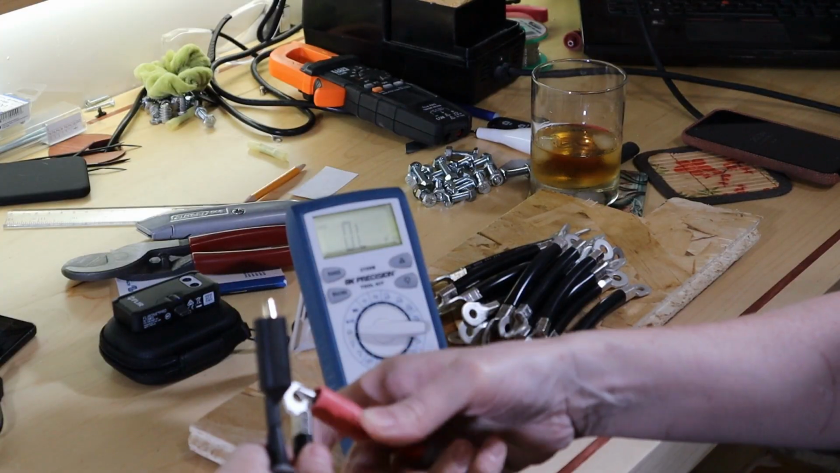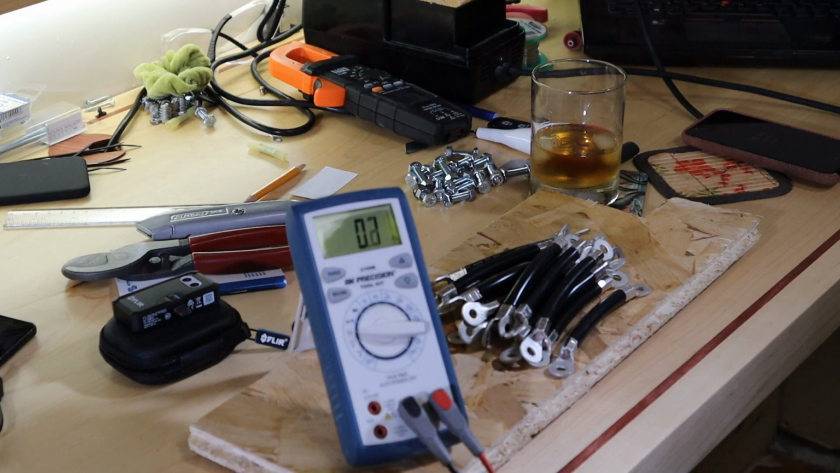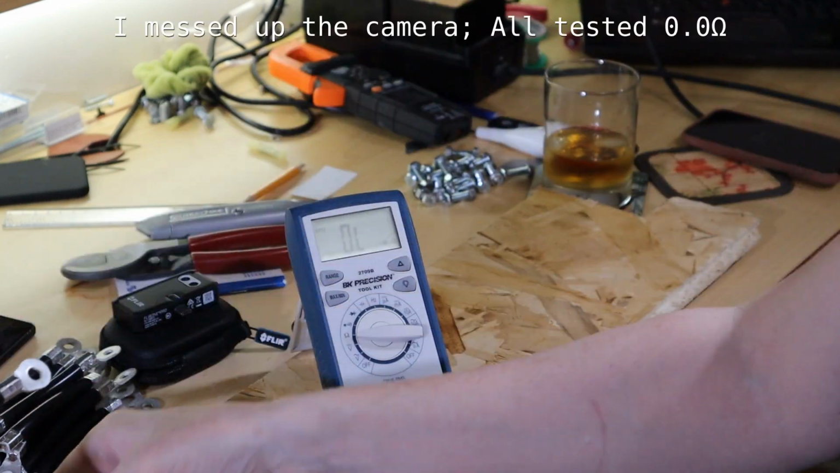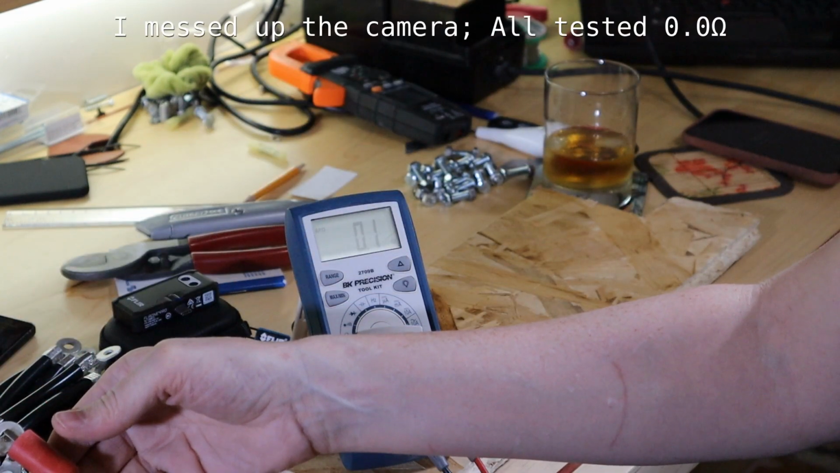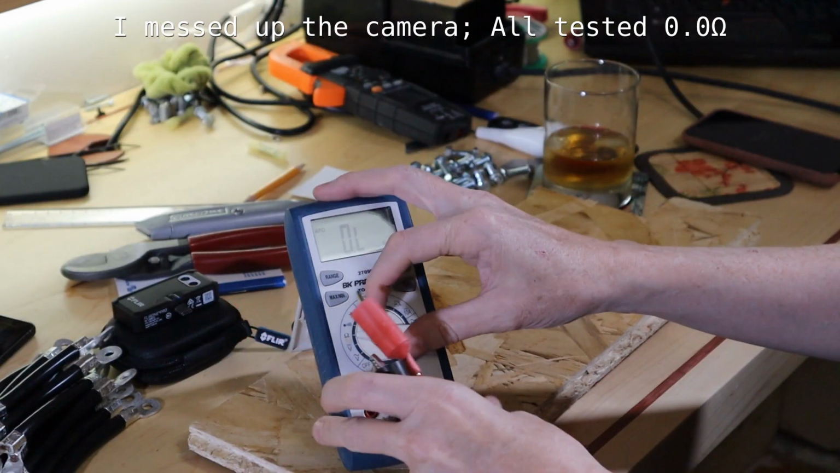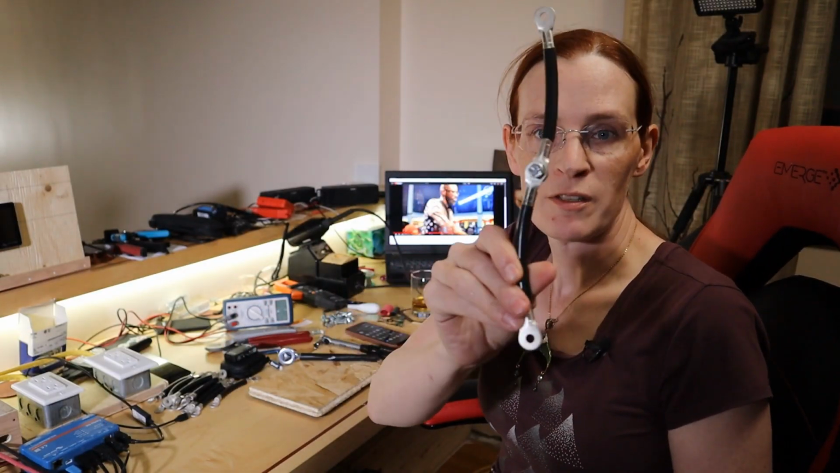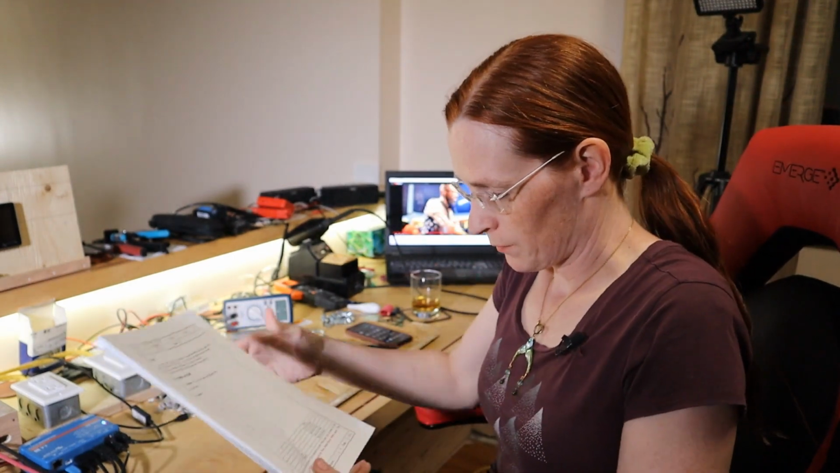I am now going to test the resistance of each individual one, see if any of them have a bad connection, and if they do, I will recrimp them. Once I'm happy with these, let's bolt them together. First one, clip and clip. Yep, they all measure unmeasurably low resistance. Brilliant. So I have made all the jumper cables and I was figuring out how to link them.